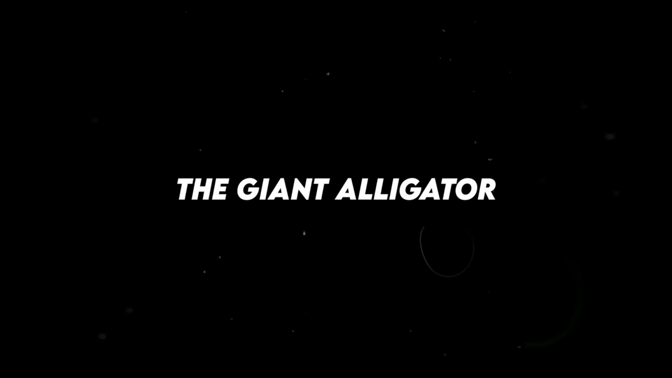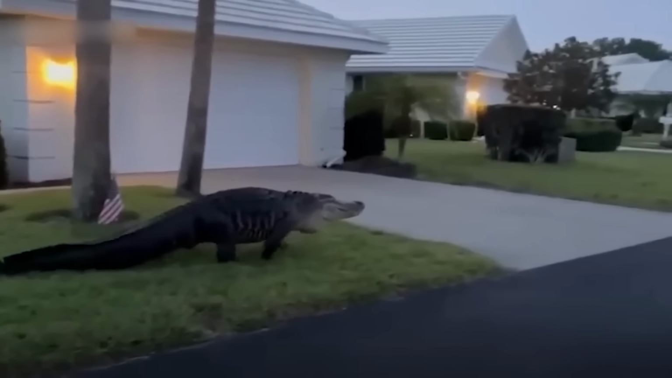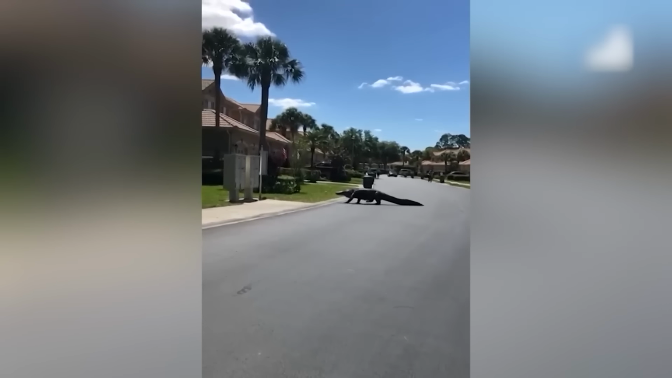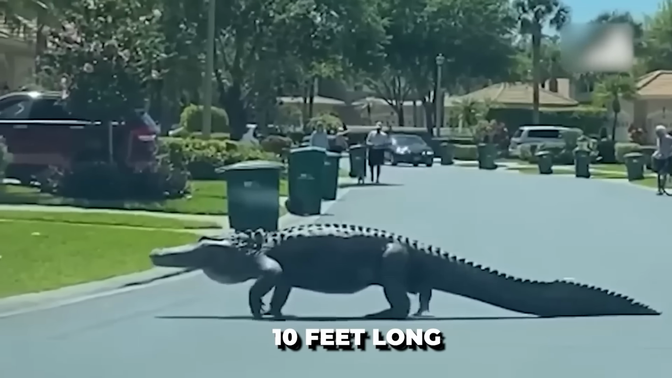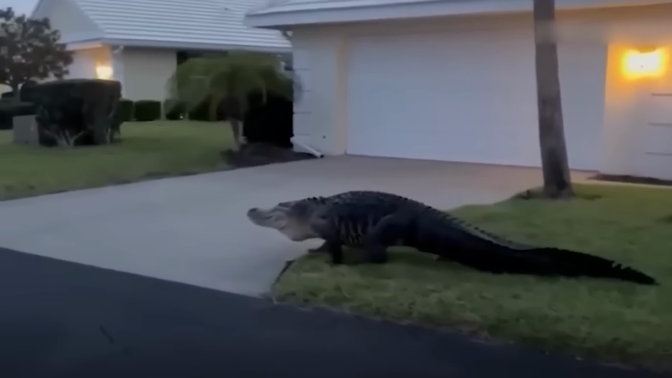The giant alligator. A shocking sighting in Venice, Florida, left residents stunned as a giant alligator emerged from the shadows. Deputies caught the heart-stopping moment on camera as the massive creature, around 10 feet long, slowly made its way through a front yard, sending chills down the spines of those who saw it.